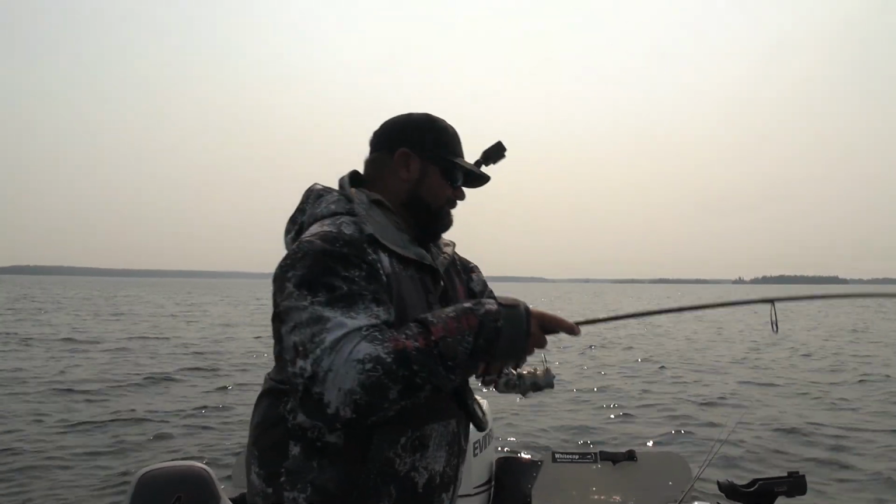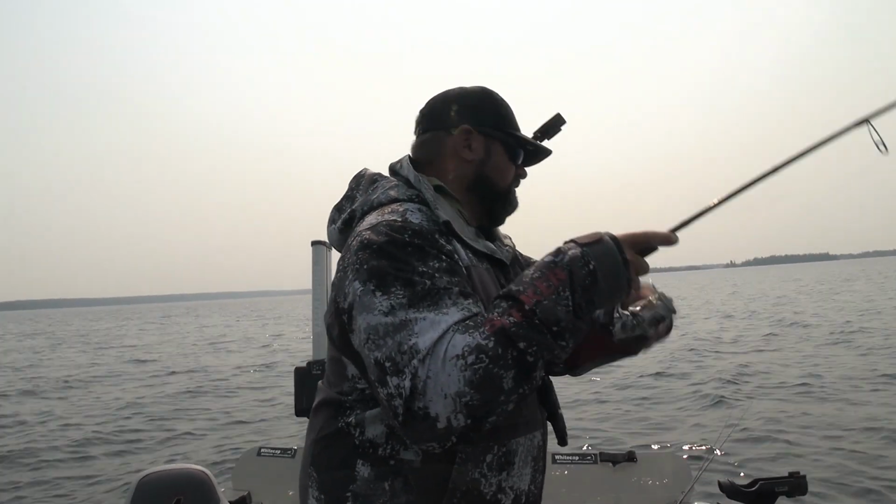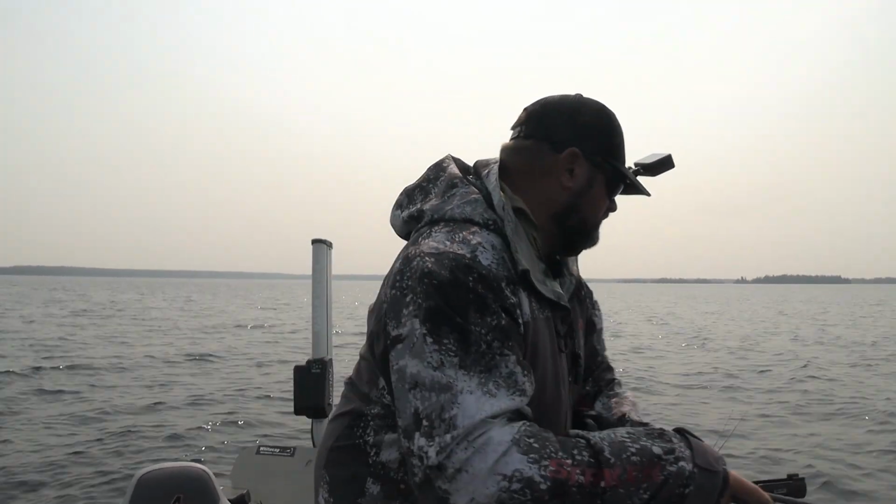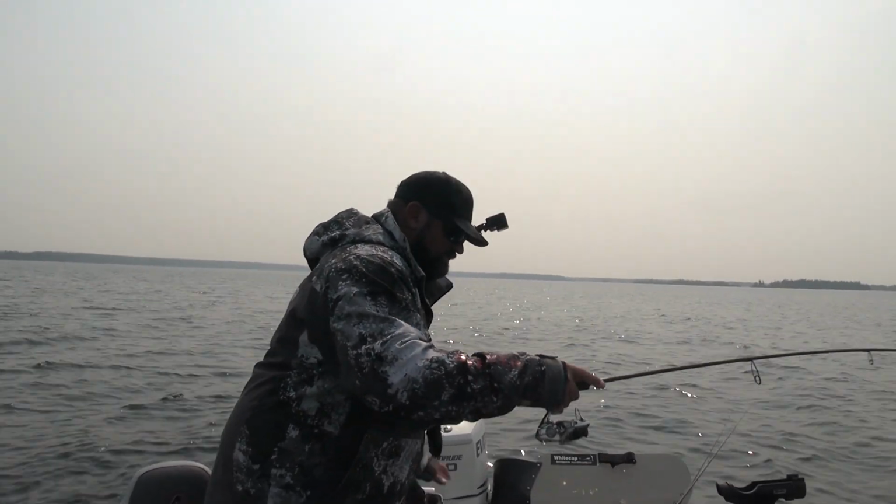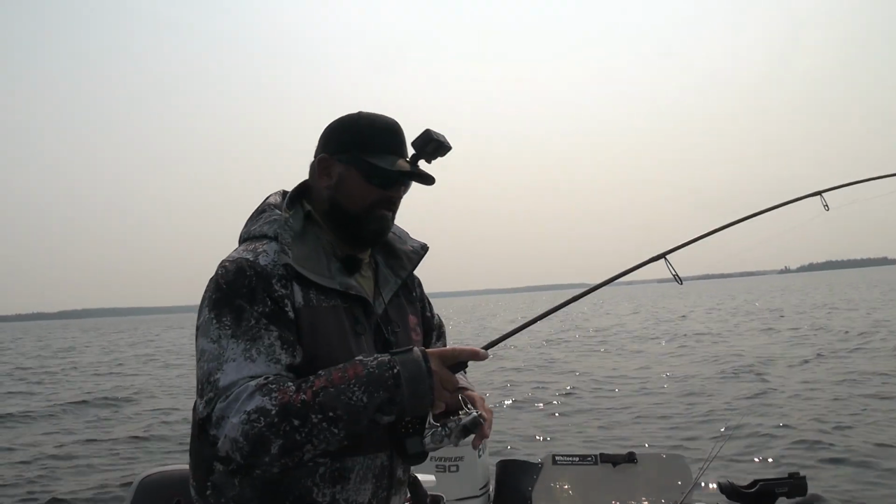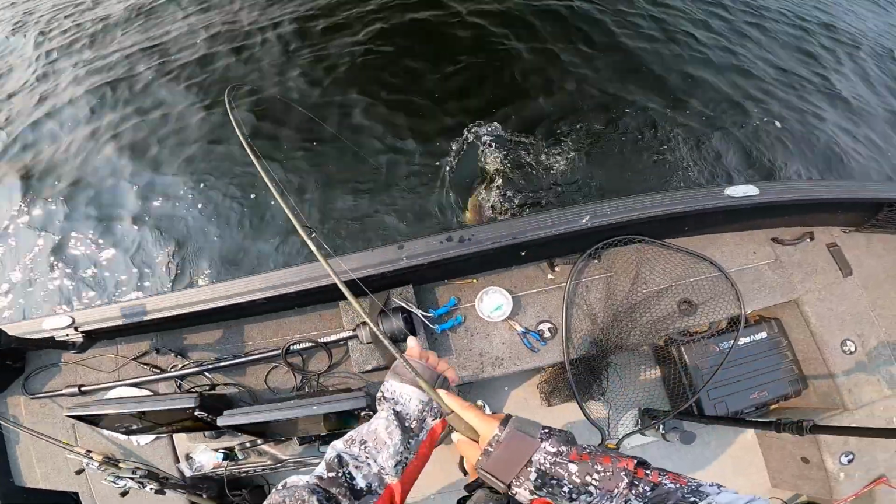Got him. That was a little bit different. A little bit different. He had picked it up and he was swimming with it, and I didn't actually feel him at first just because I was moving the boat too much there.